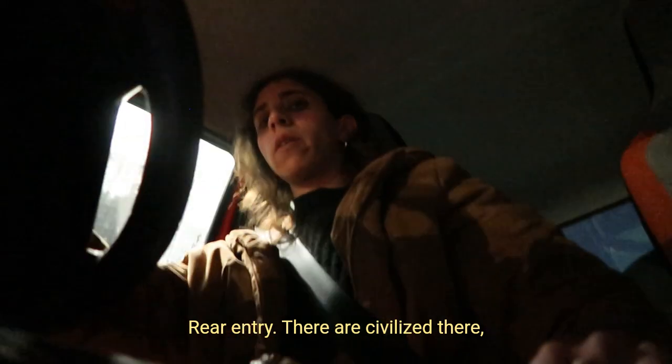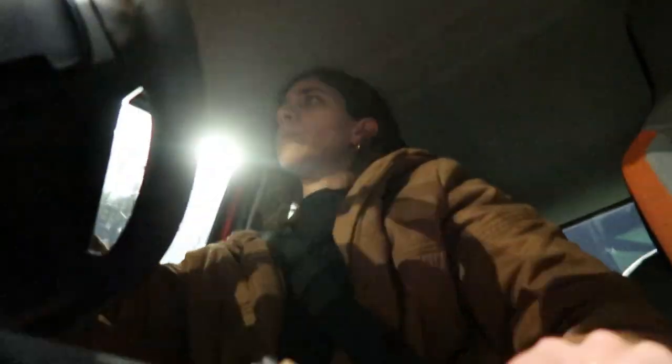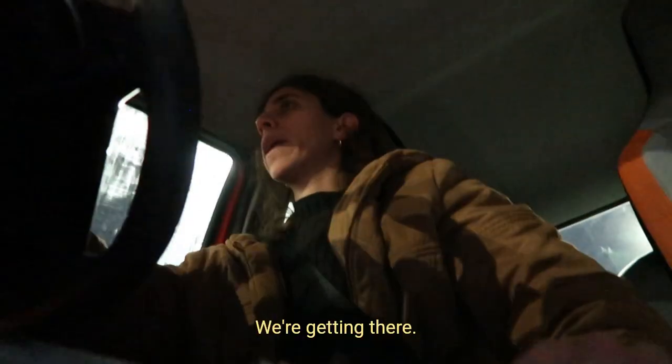Getting very dark now. Some street lights and a bit of dark blue sky with us. We are entering more civilized areas. There we go, street lights. We're getting there.